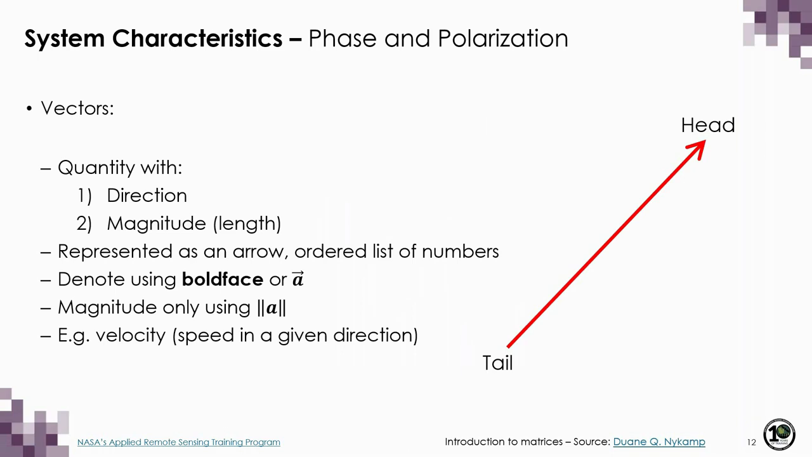Now that we know a bit more about polarization, we can talk about phase and polarization together, which is really important for understanding radar polarimetry. Before we begin to talk about phase, though, I wanted to start by describing what a vector is, because we use this term and conceptualization a lot in radar polarimetry.